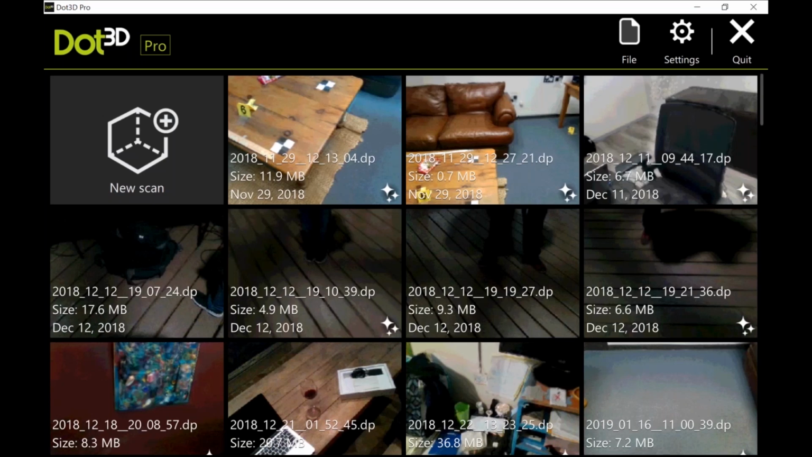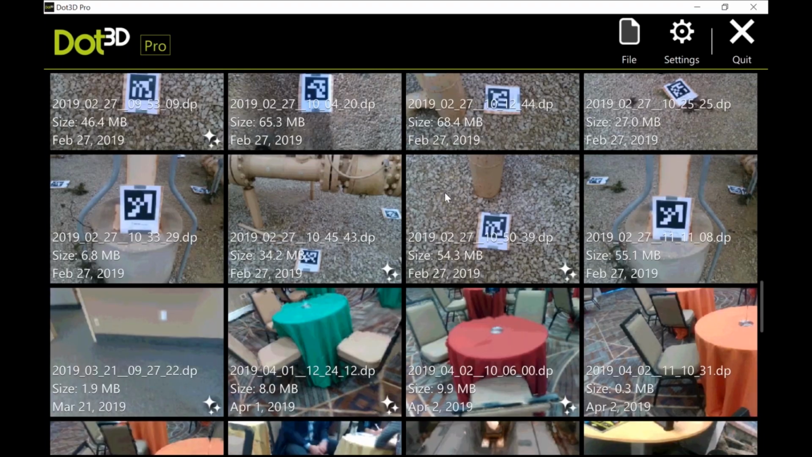So every scan that we take is auto-saved as a backup.